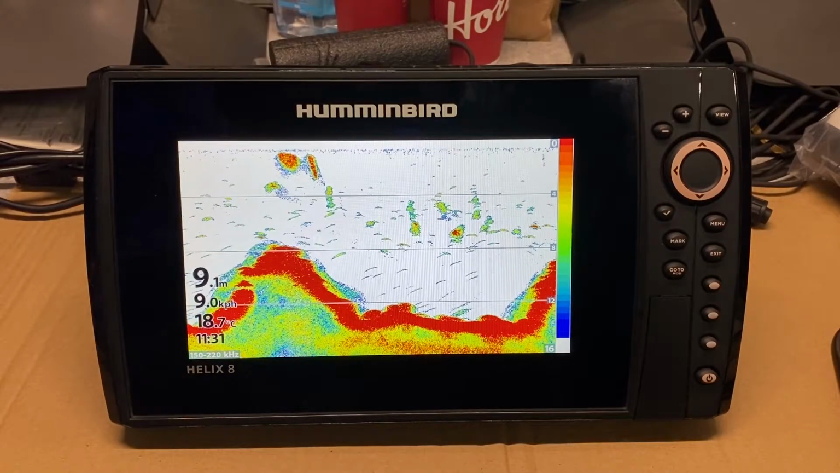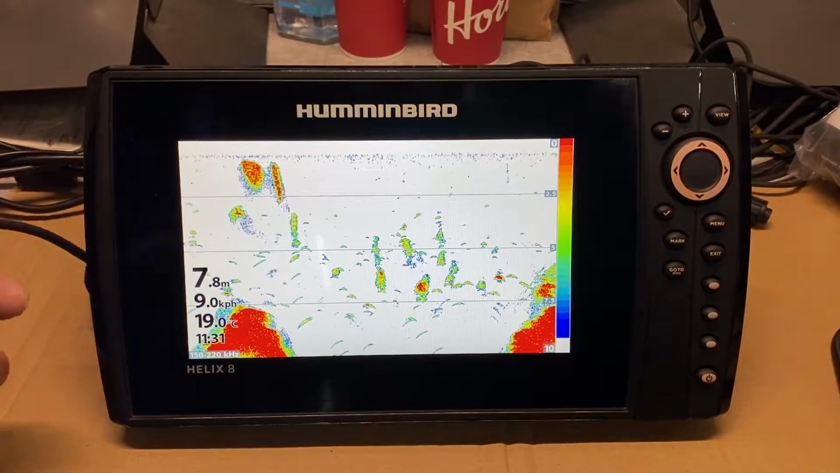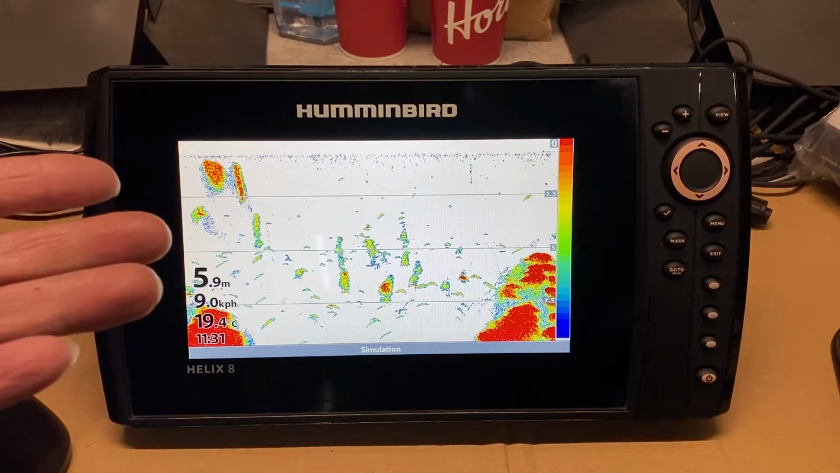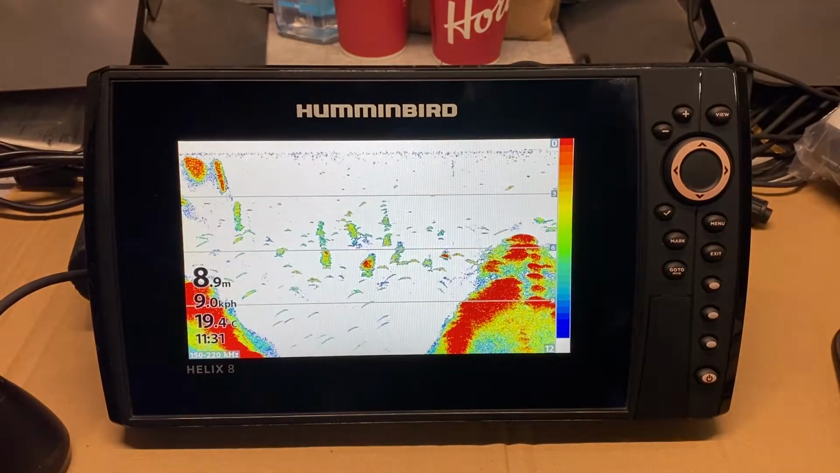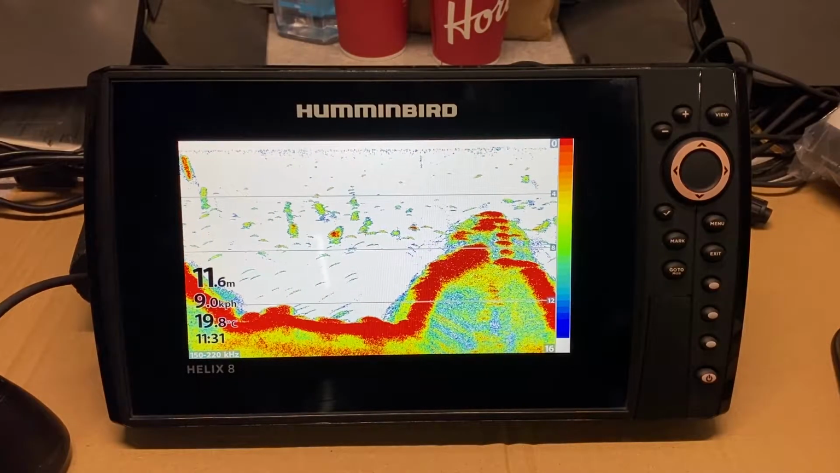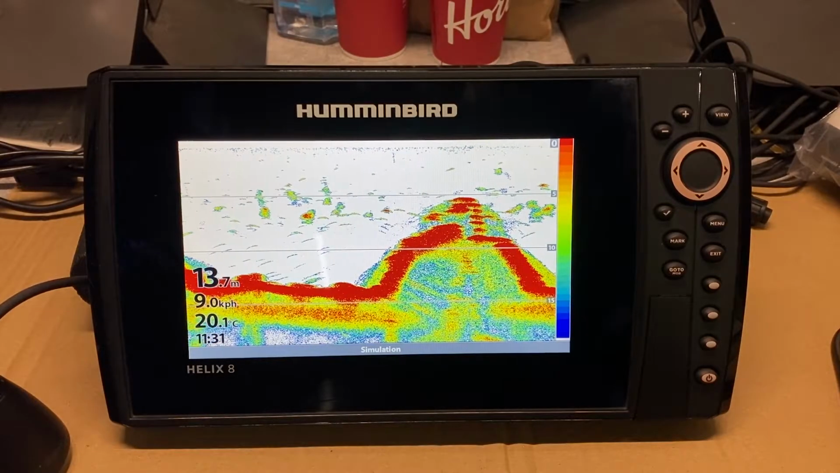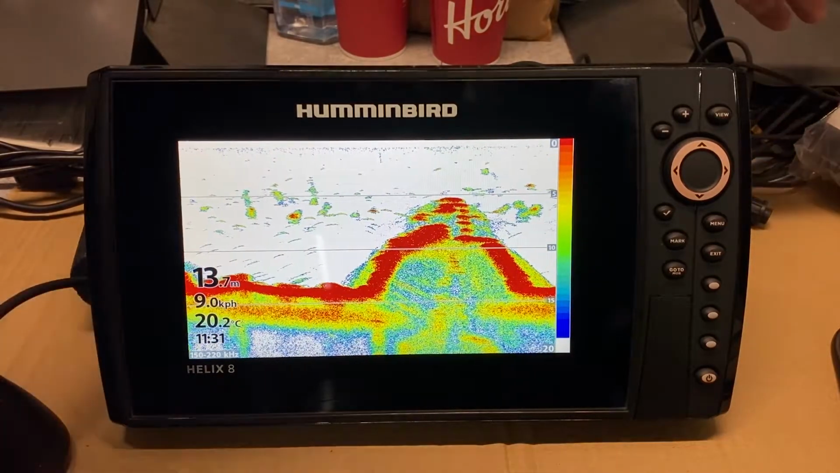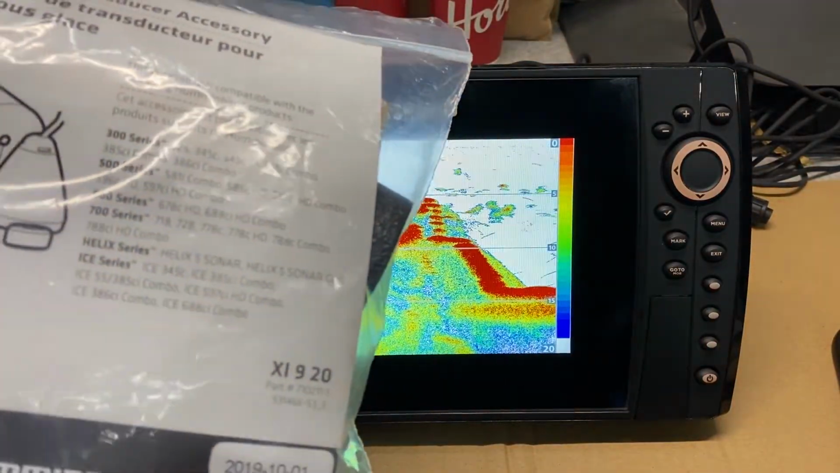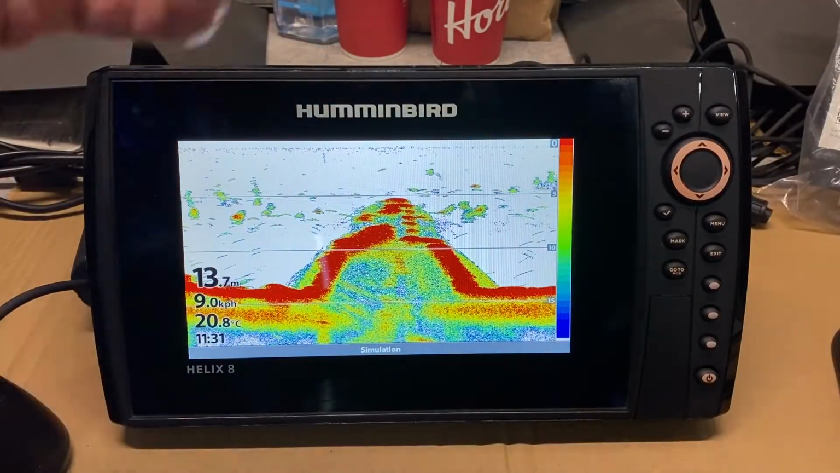Alright guys, we're going to turn our trusty boat mounted Humminbird unit into an ice unit. So all you got to do is get, now this is a chirp system such as a Helix 8. So the Helix in the chirp system needs the XI9 1521 dual spectrum chirp ice transducer. The regular Helix non-chirp would take the XI920 transducer. So just get the right transducer to make your unit ice fishable.